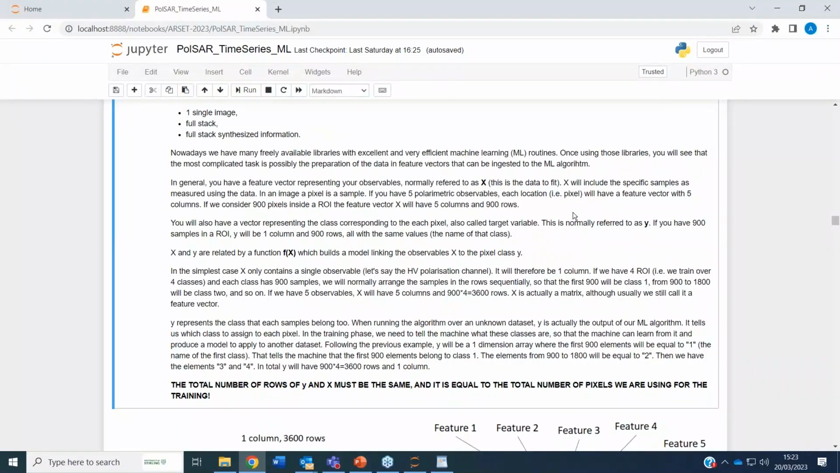So X contains the samples that were actually measured in the data, so the pixels containing the observables coming from the satellite. Each pixel is generally considered a sample here. In this practical, we use 5 polarimetric observables, which are the C11, C22, C12, entropy, alpha, 5 images if you want.